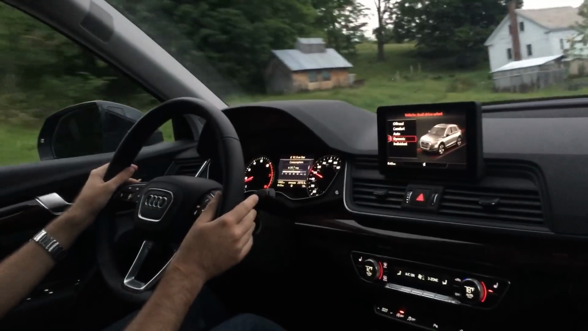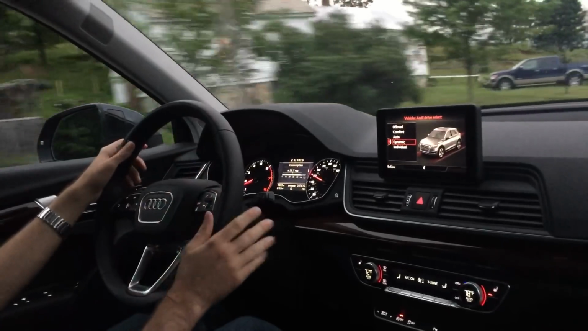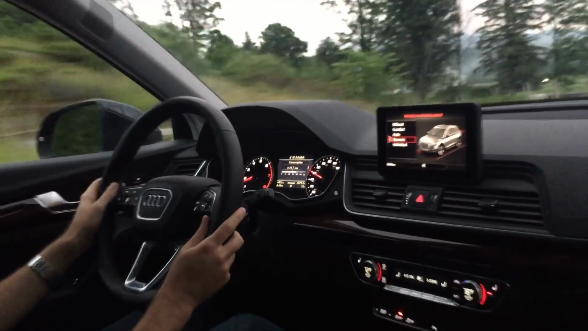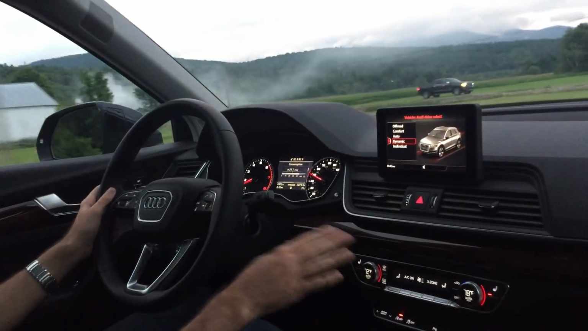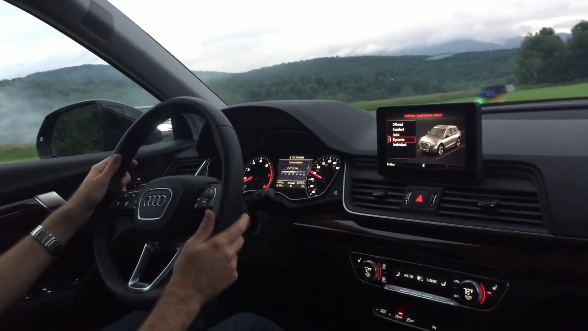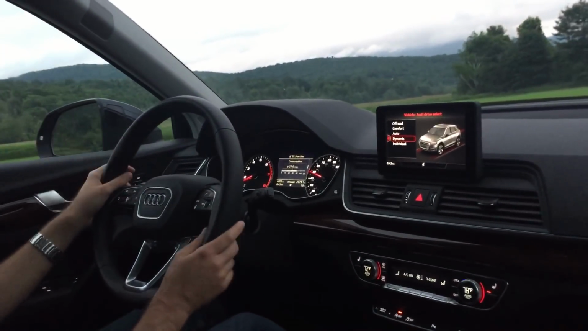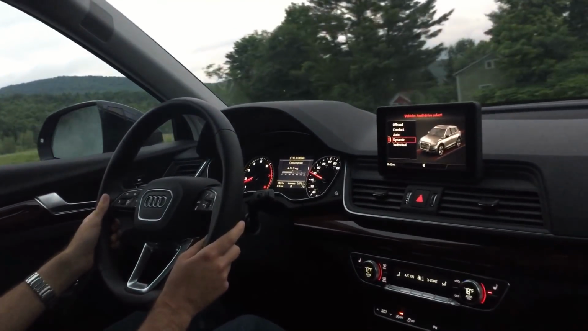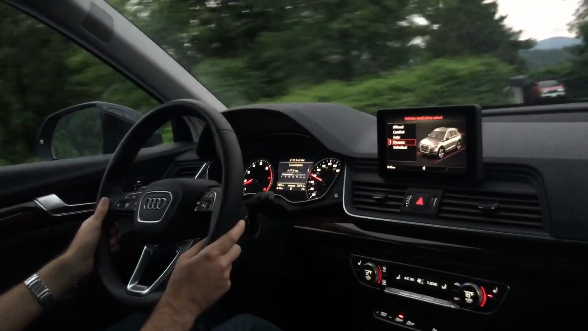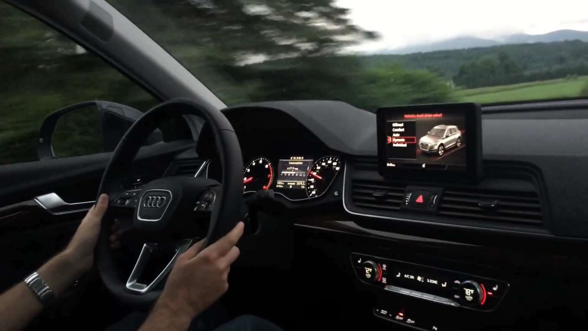But nice little evening. You can see the instrument cluster hopefully well enough. It lights up nicely. The cabin materials are pretty good. I had to wipe down the entire interior and take the french fries out of it because this car was just absolutely filthy when I got it from the dealership. So you're welcome, Audi South Burlington. But thank you very much for the service loaner. I appreciate it.